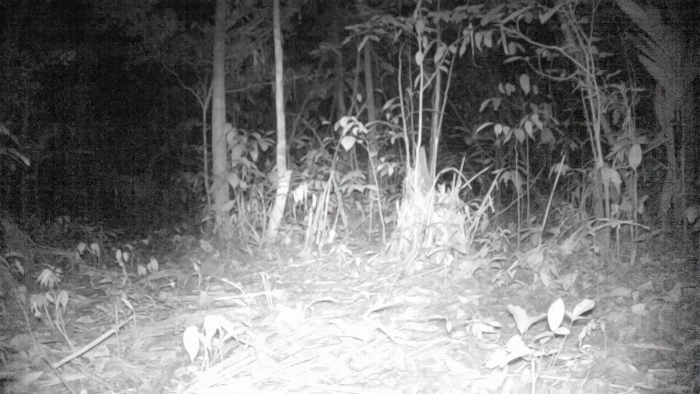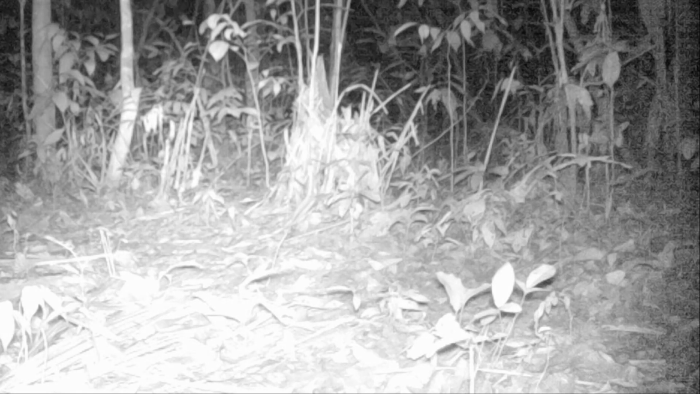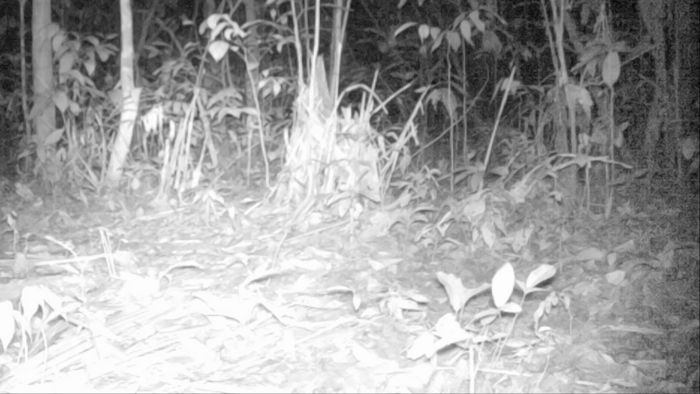So as promised at the start of the episode, we'll now go through and see what our little camera trap caught. So let's see what we got. Okay, that's a really brief one, but that is the tail of a possum. Very brief. Well, a possum was my best guess anyway. If you have any suggestions as to what animal this is, please mention them in the comments below.